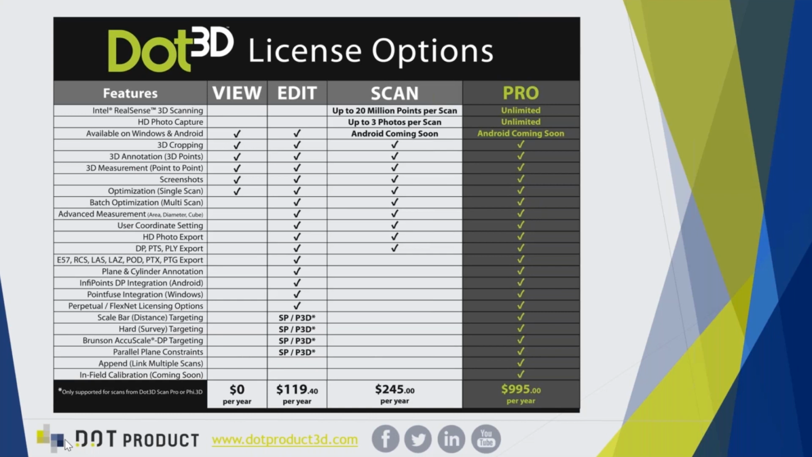The Scan version is a bit more of an entry-level version, with smaller scene size capture and a lot less of the advanced features, but definitely another good option for getting started with the technology. Although for larger scene capture, you will need the professional version. We're really trying to make it very, very easy for our customers to manage, edit, and share their data throughout their organizations and others.